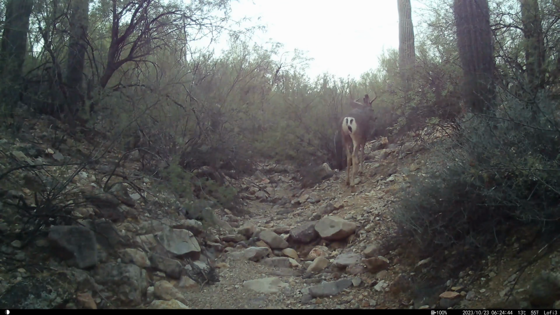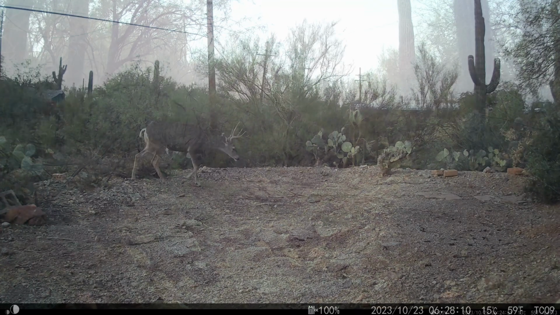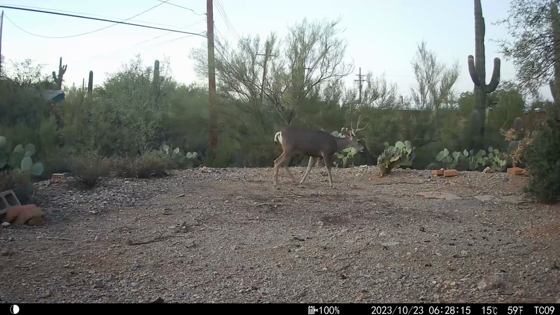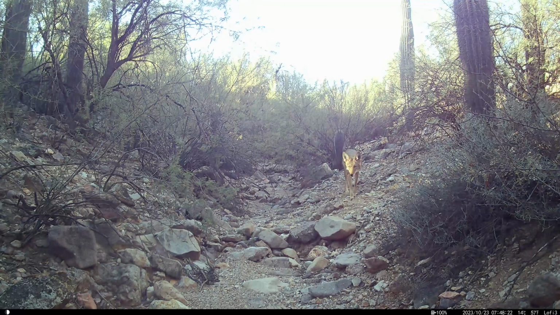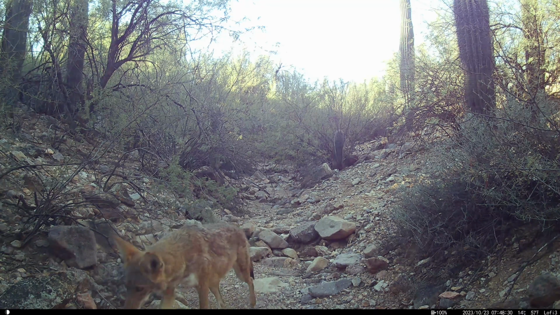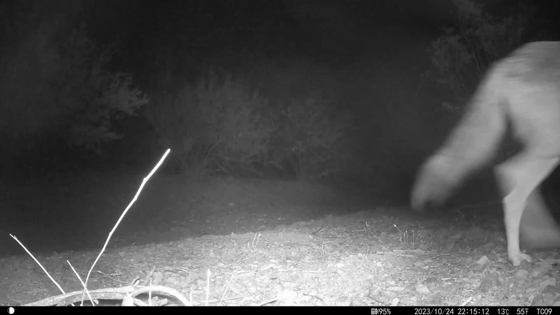It's cool to see that this buck has shed the velvet on its antlers. You'll get a better view in the next shot here. When you look at this majestic little buck, imagine this is actually in an urban area. This is a city. These animals have really adapted to live in and around humans. I guess it might be more accurate to say this is a suburban area of an urban city.